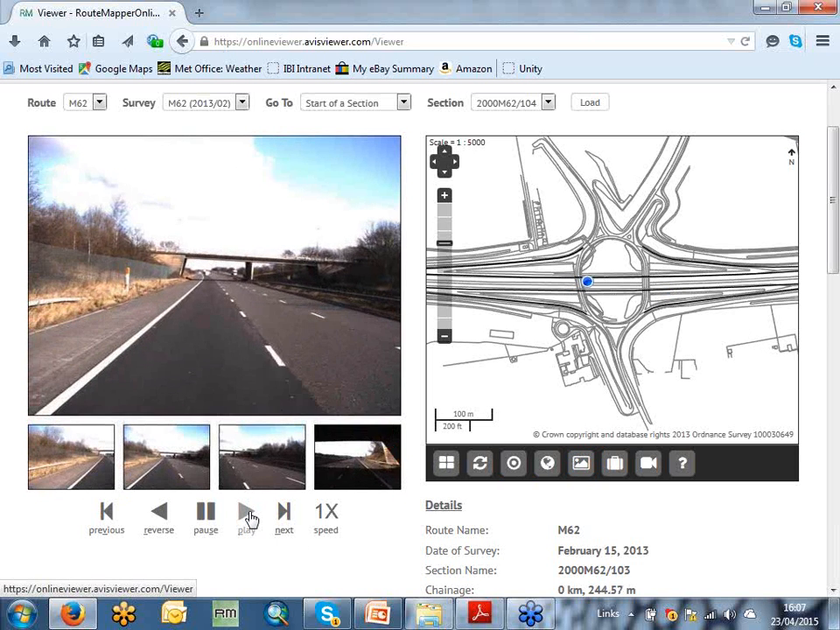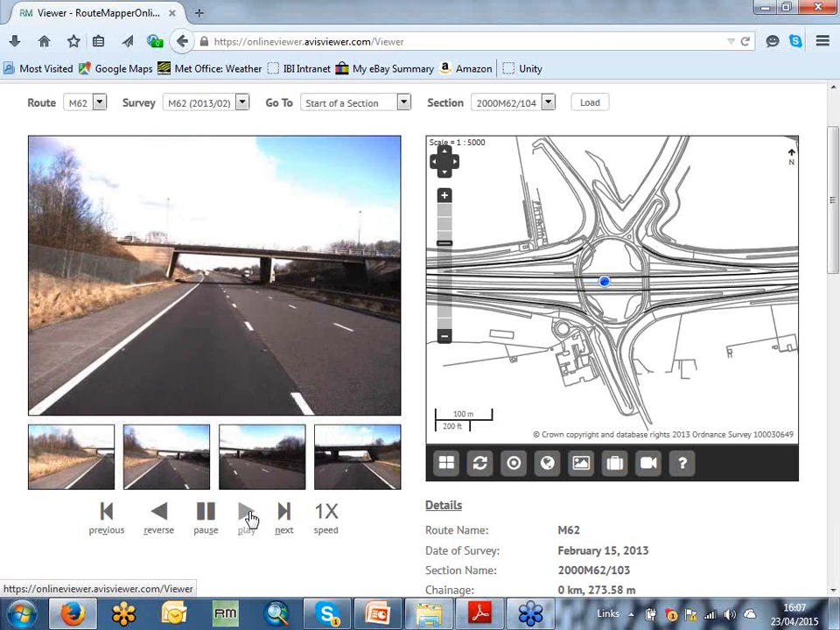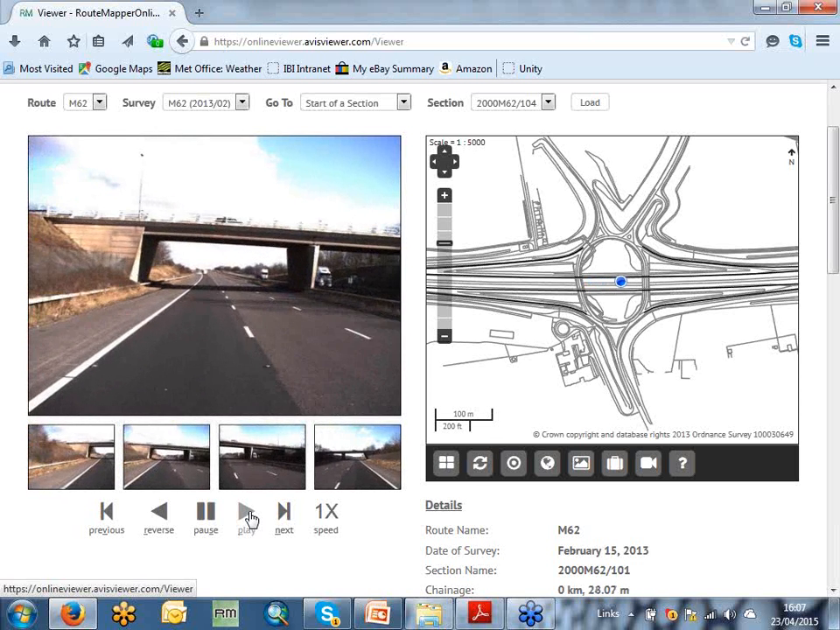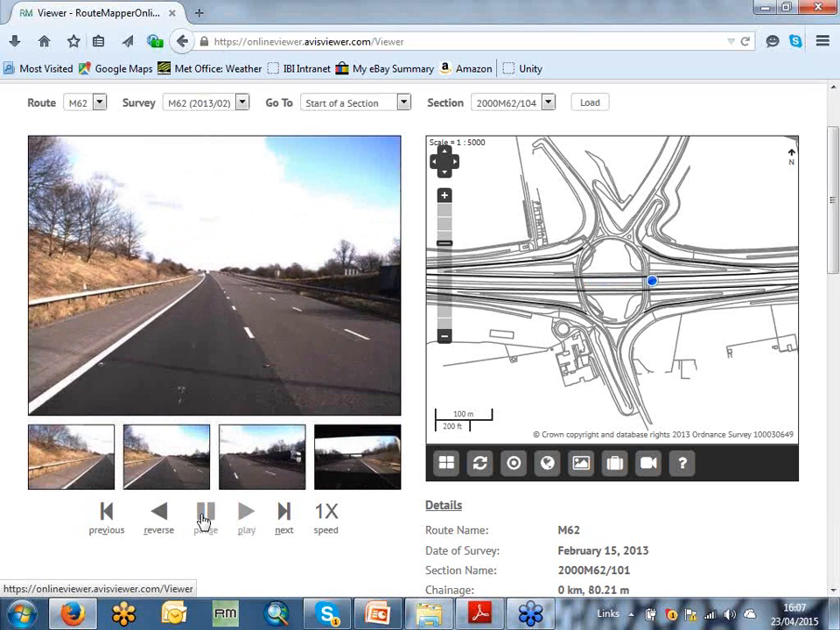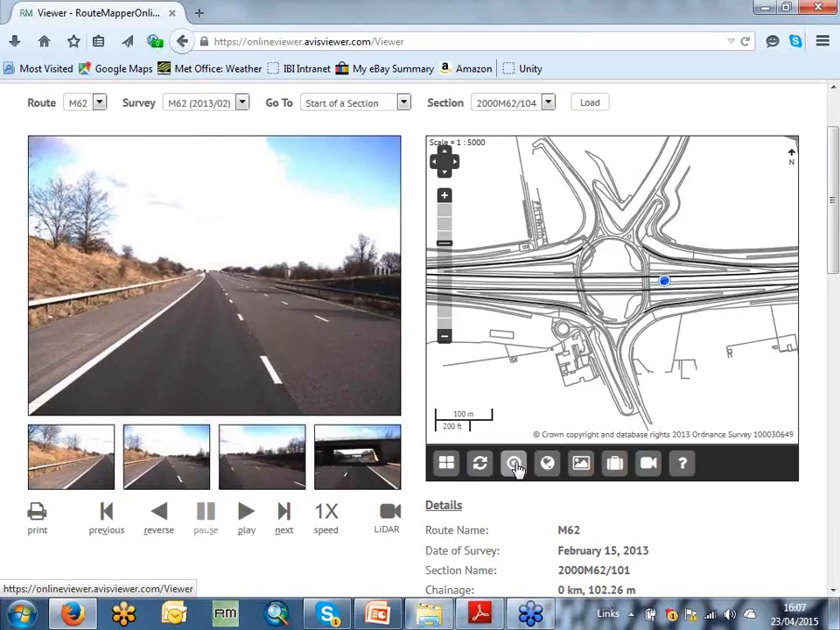And playing through. Hopefully the connection on the webinar is good enough that you can get the real-time view of how quickly this is playing. It looks good.